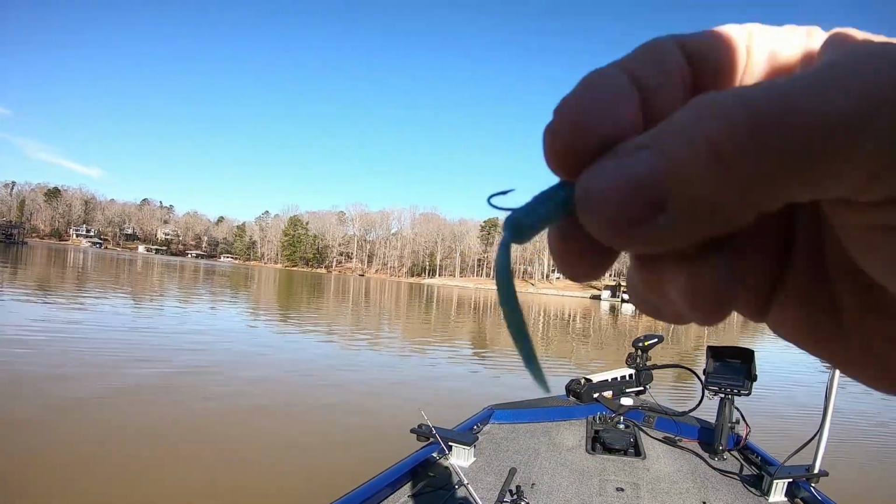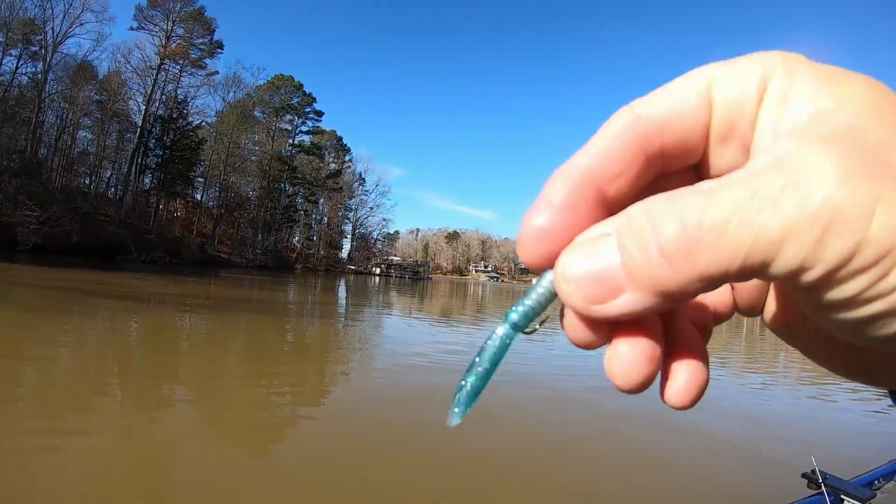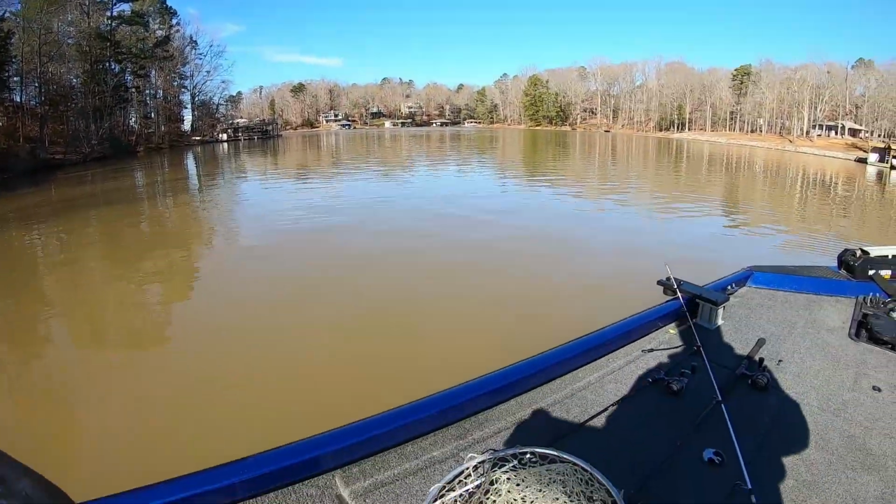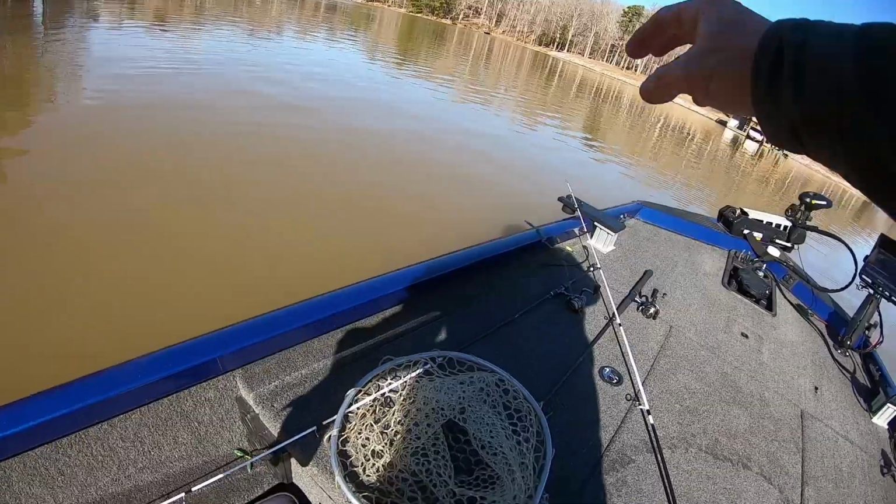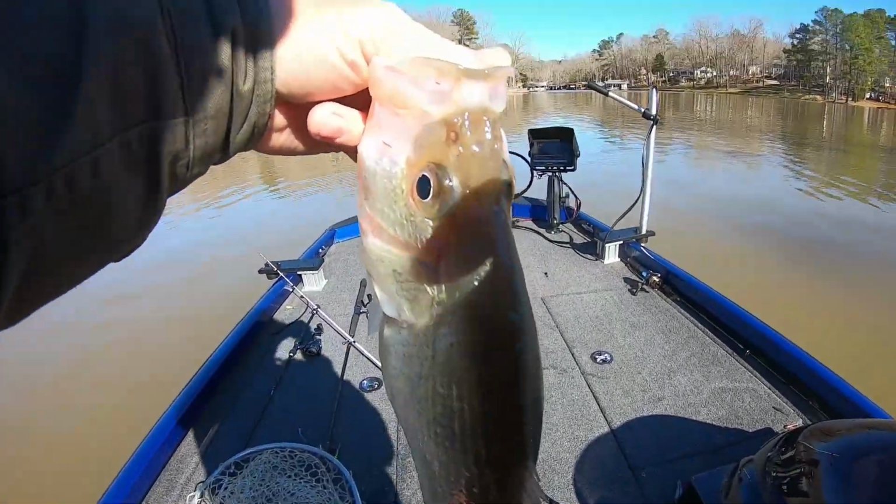That's a blue and silver bottom. I made this my dual injector I got last week. And the top half is blue and the bottom half is silver. Okay, you can see that? The tails don't do very good on these willow tails, guys. The body does fine. Look at this one. Woo-wee.